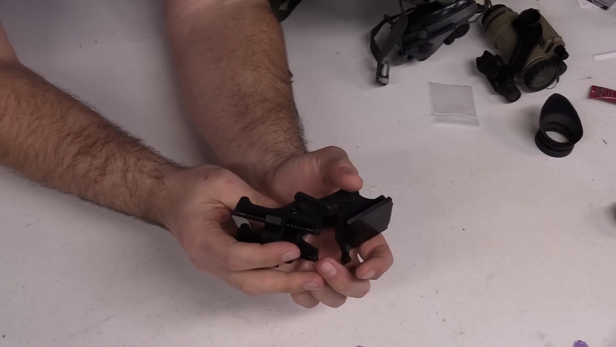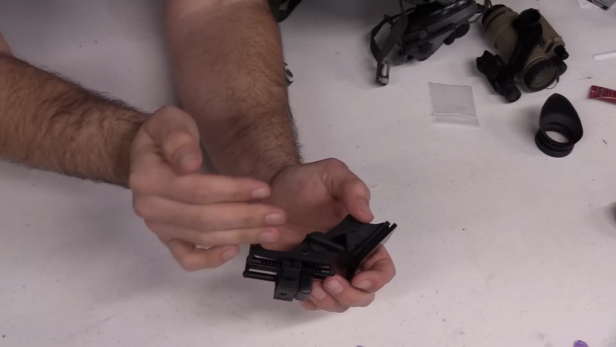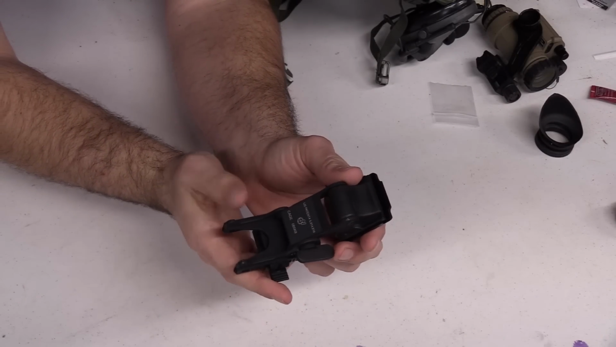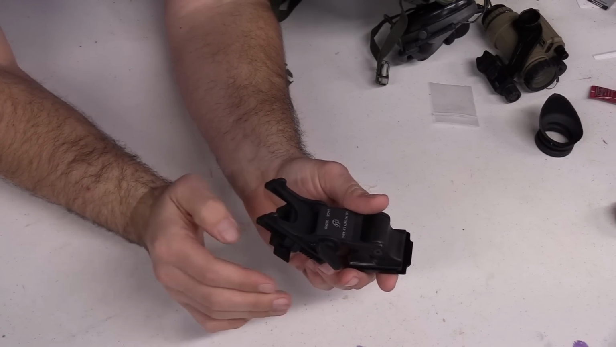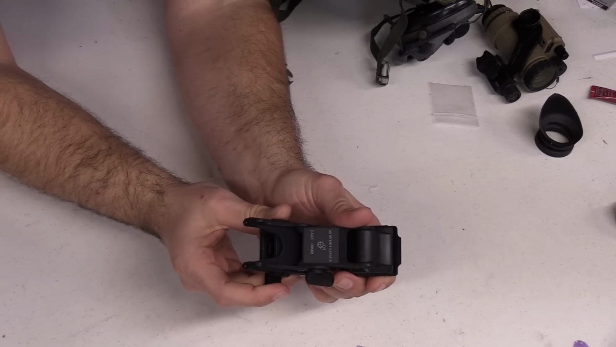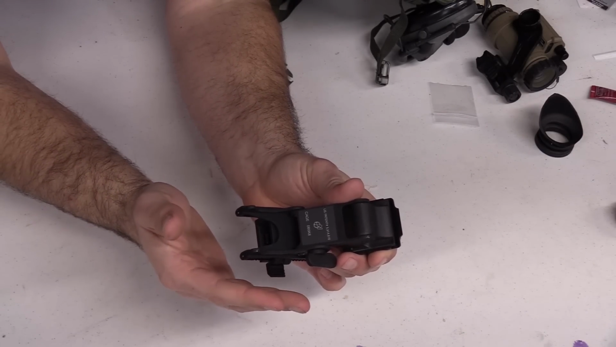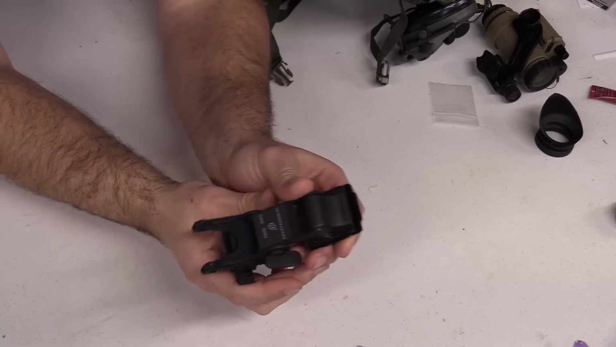And then it also allows you to set its horizontal spatial orientation relative to the direction of movement. So you basically push that in or down, and it allows you to slide it forward or back to bring it closer or farther away from your face.